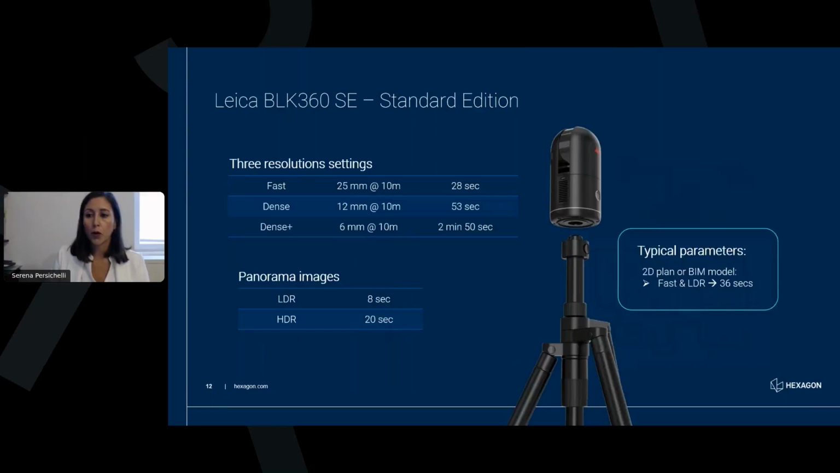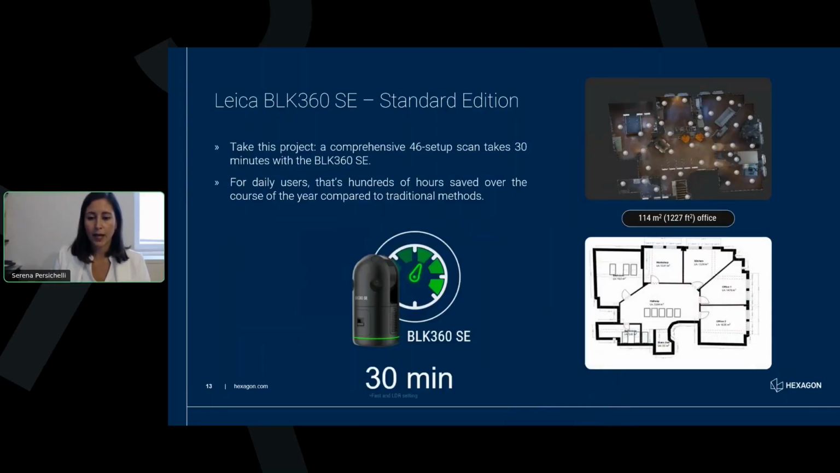So to go a little bit more in detail about the power of this scanner and this solution, I would like to give you a realistic example. So we scan an apartment. This is actually an office space of 114 square meters. And to do this exercise, we collected 46 setups. So this is already quite detailed.